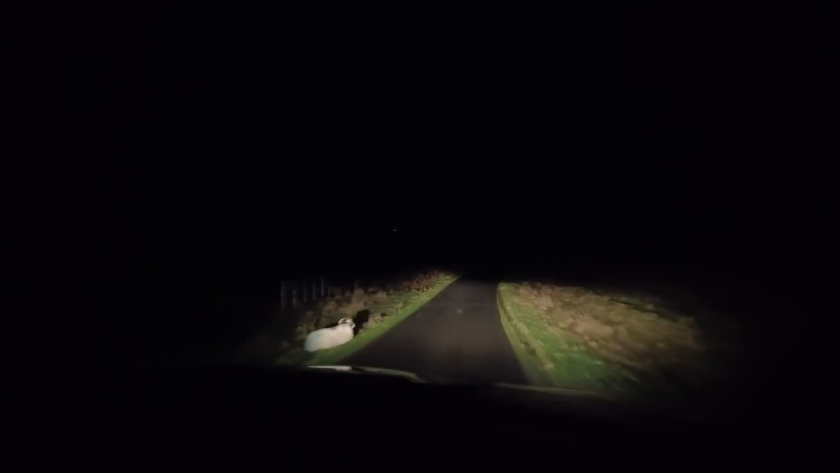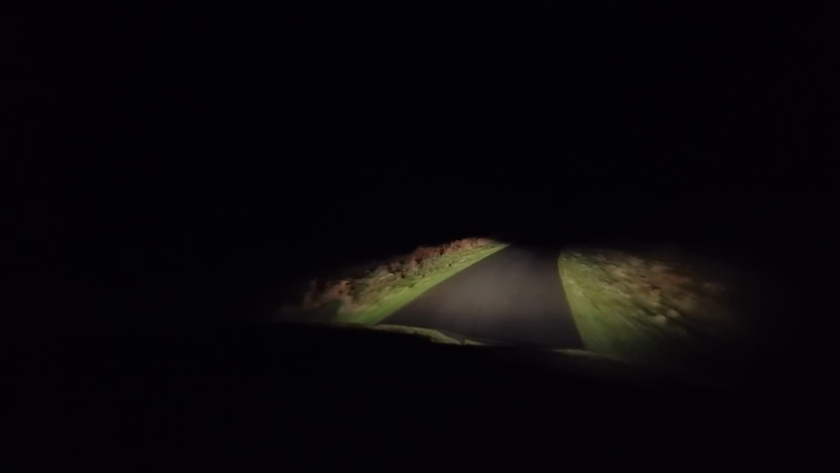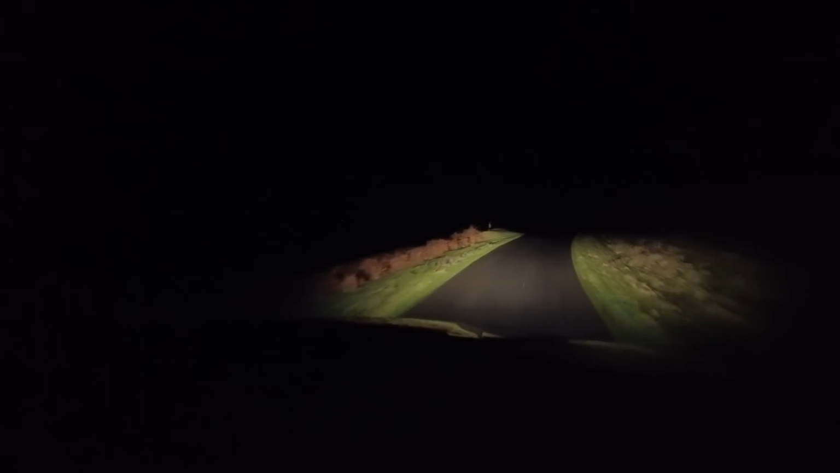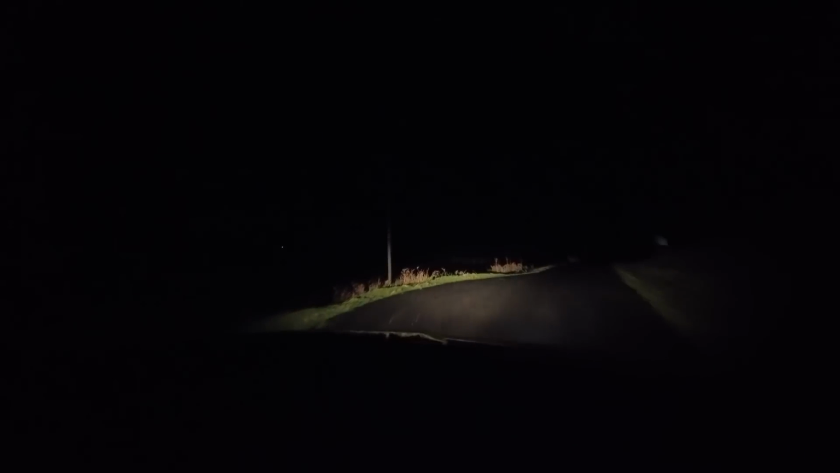Few sheep about tonight. We're pulling just up here because we sometimes have some luck here. More sheep lying up around the rushes. No deer though.